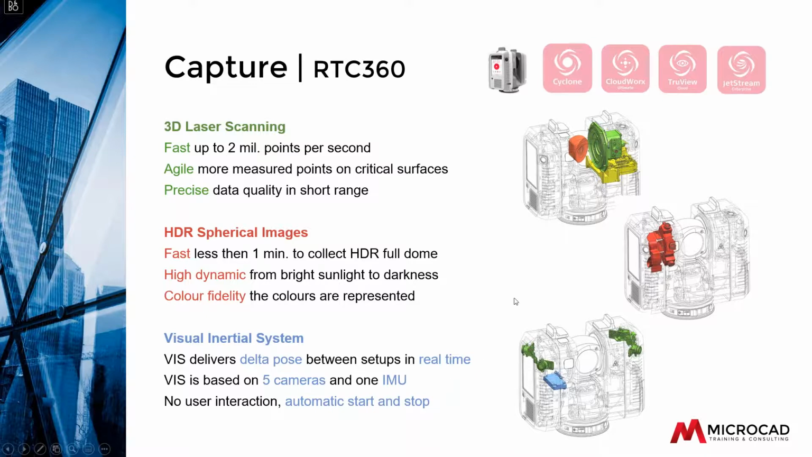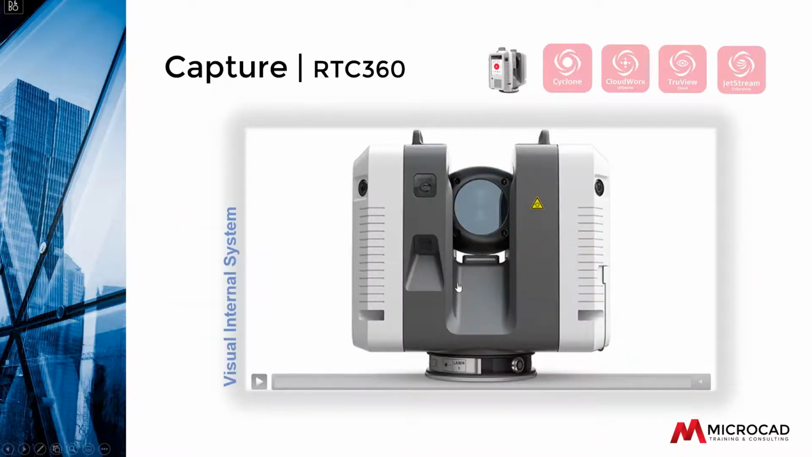I'd like to show you a quick video from the eyes of the actual scanner while moving from one setup to the other. As you can see from this picture here, the HDR camera is right next to the scanner, but on the sides there are two other cameras here, and there are 2 others on the back side and 1 pointing straight up.